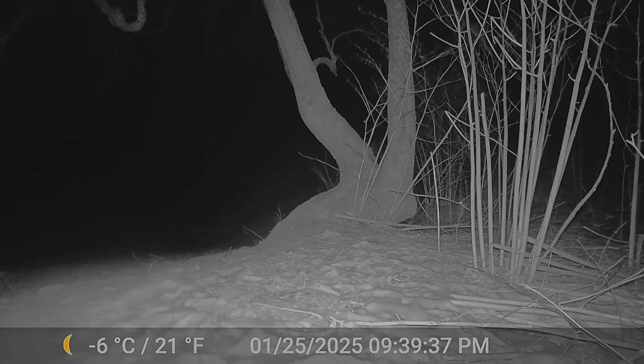So the first evening there, you can see a set of eyes in the background, and I'm pretty sure that's a fox. He kind of works around the backside there. He's a little suspicious of the area. He never fully commits this time, but you will see coming up here, he does come in for a bite to eat.